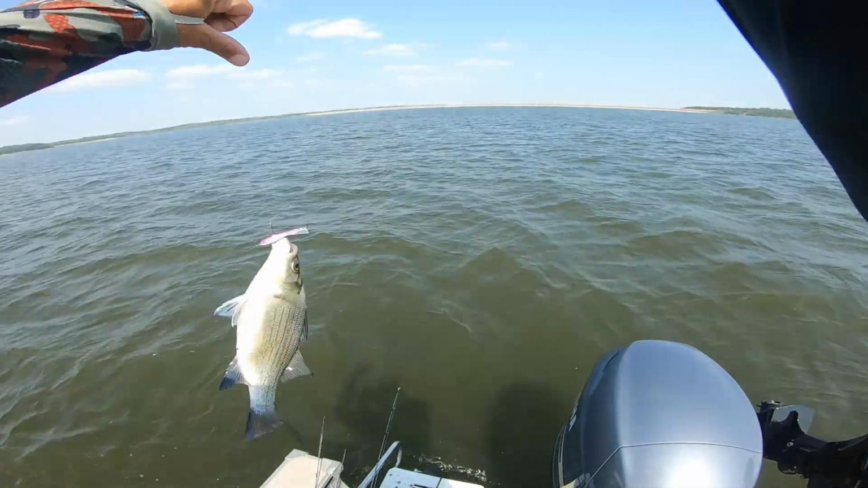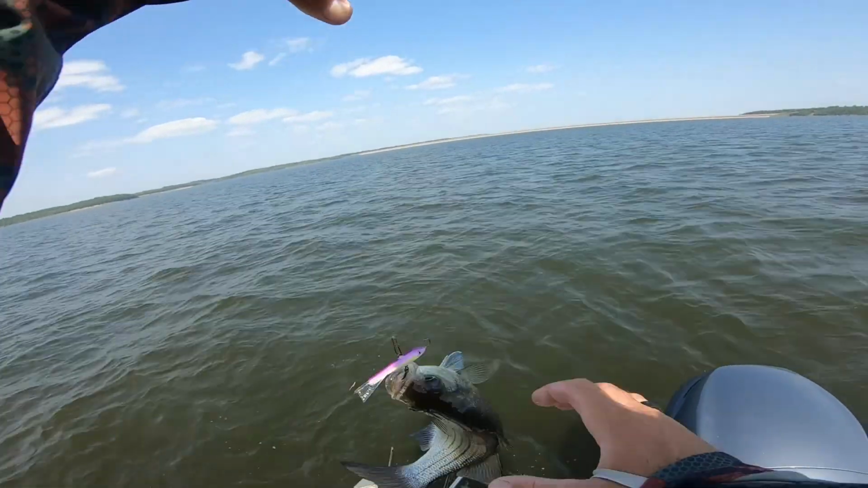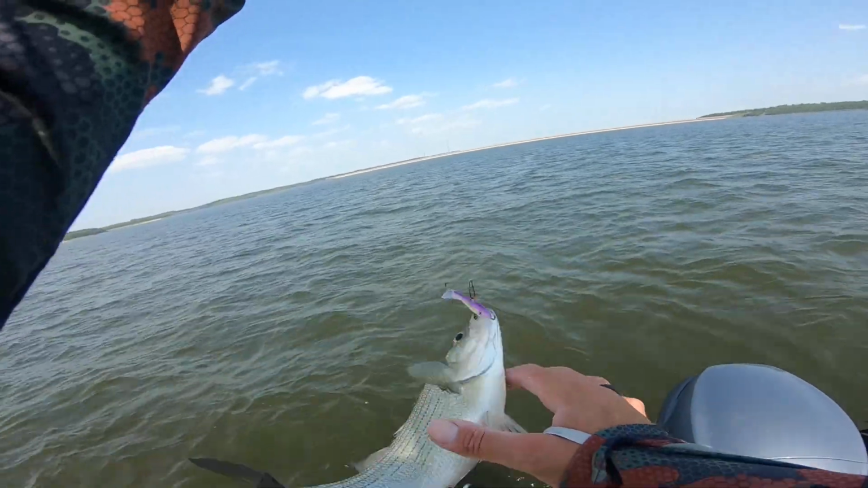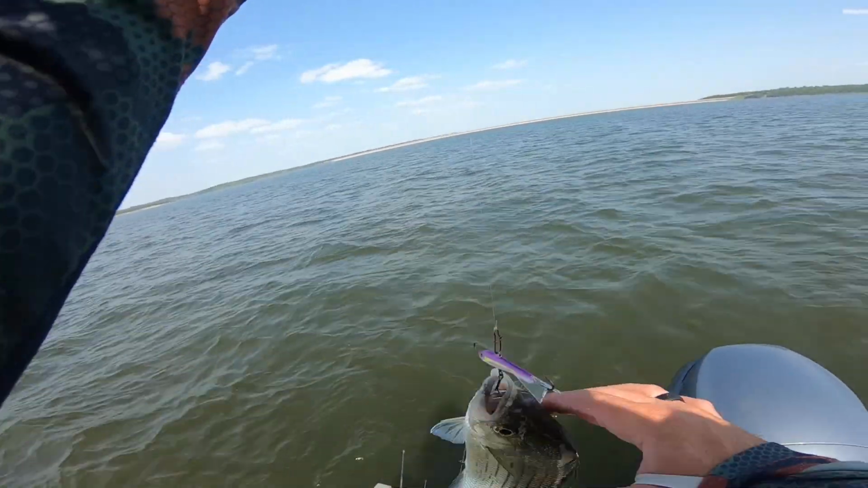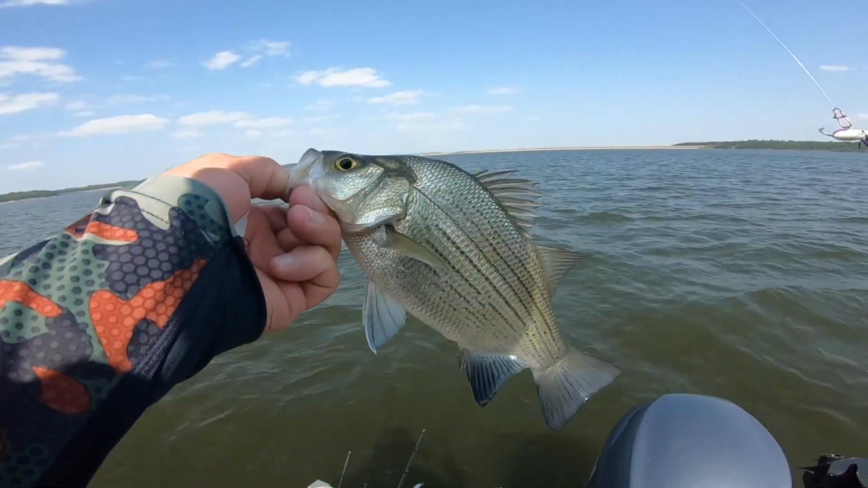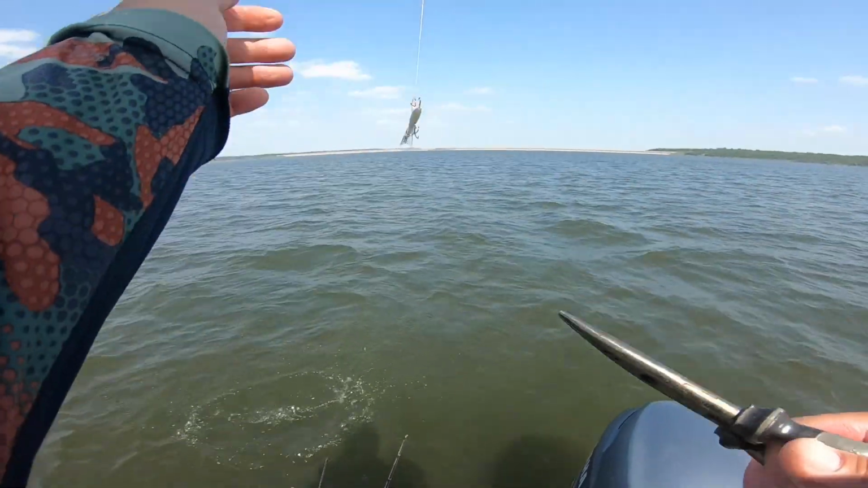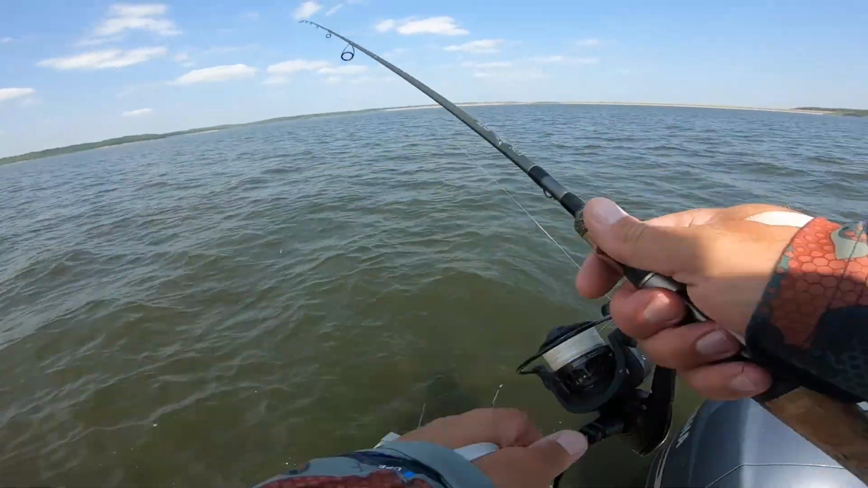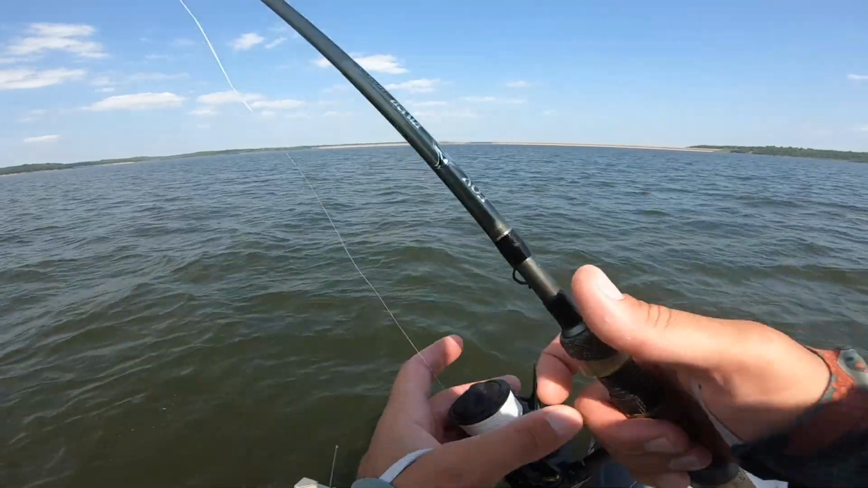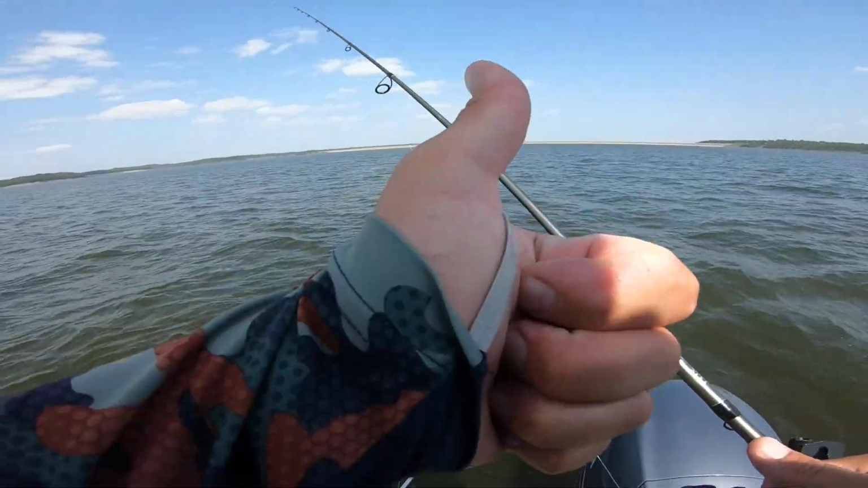He's got it. I was just about to say, let's pick up and reposition ourselves here, but of course, every time I ever say that, then I get bit. This guy does not want to cooperate. Never a bad time when you're catching 40 or 50 of those in a trip. Especially when you find them off in the middle of nowhere on structure that you found all by yourself using your Garmin units. Can't beat it.